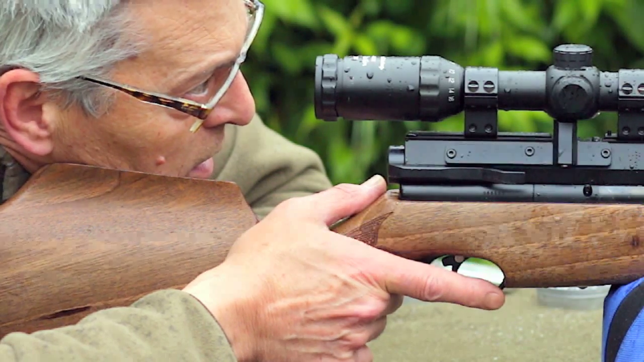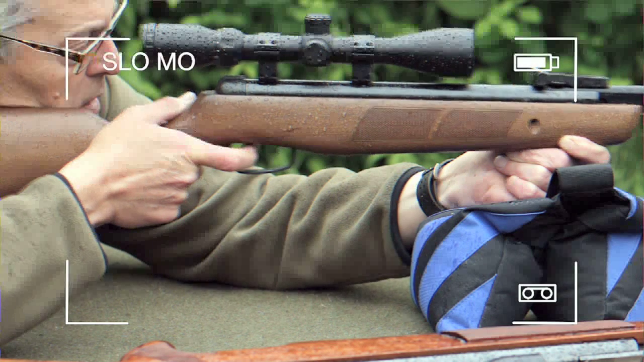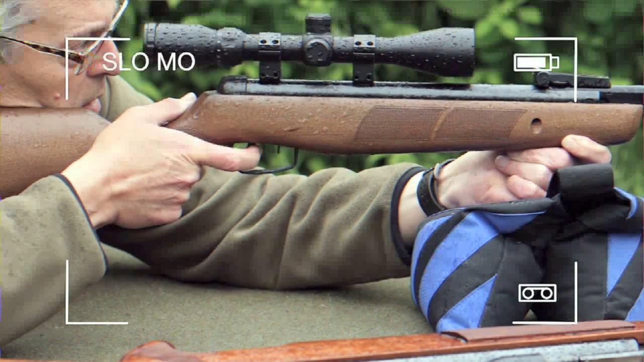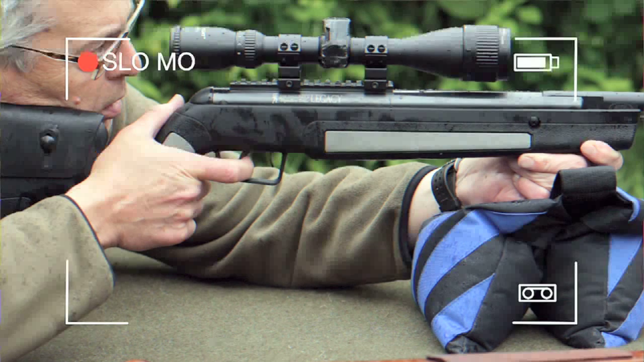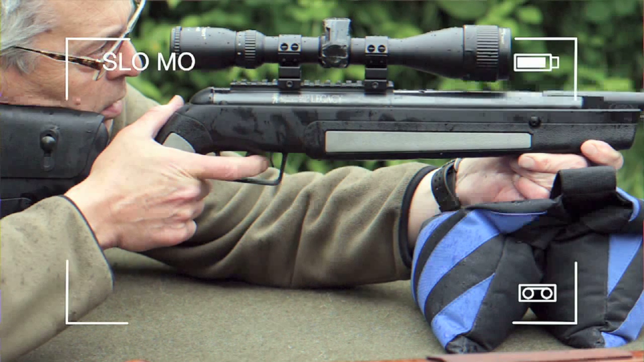The big difference then is when you fire a spring gun, or for that matter a gas ram gun, what's happening is that piston's got to fly forward, compressing the air, push the pellet out the barrel, the piston hits the end of the cylinder, stops with a jolt, and all that is happening before the pellet has got to the end of the barrel. So the gun's jumping about while the pellet's still in the barrel.